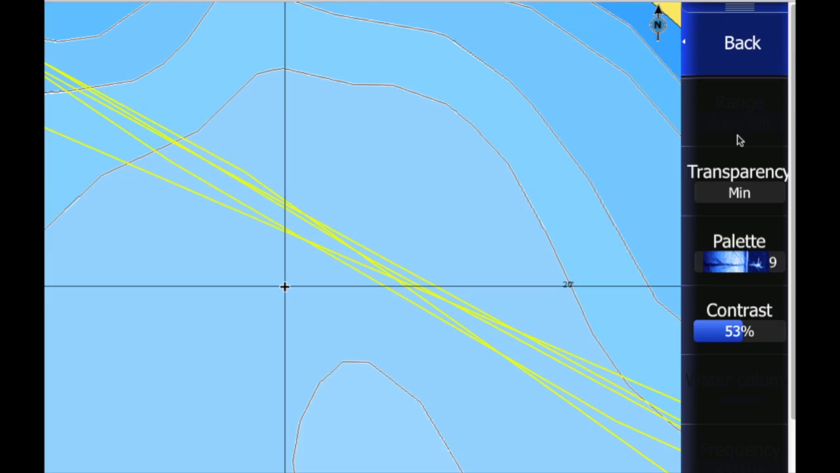Under your structure map settings, you have a few more options you can play with. One is your transparency, and that'll be how much of your contour map will show through your structure map. I set mine down to minimum most of the time so I see the pure structure map I created. I'm not too concerned about my contour lines. I want to see the rocks and different things that I have made on that map.